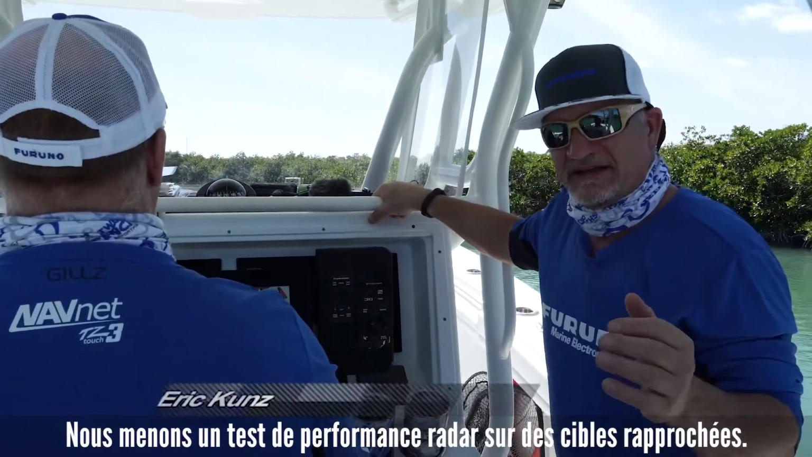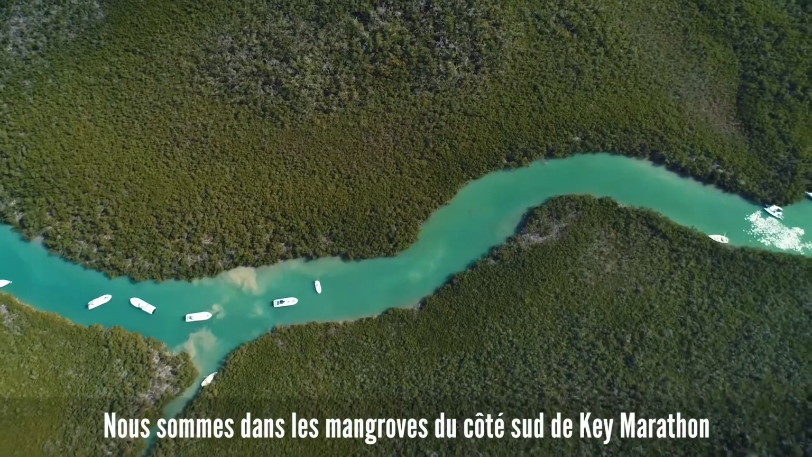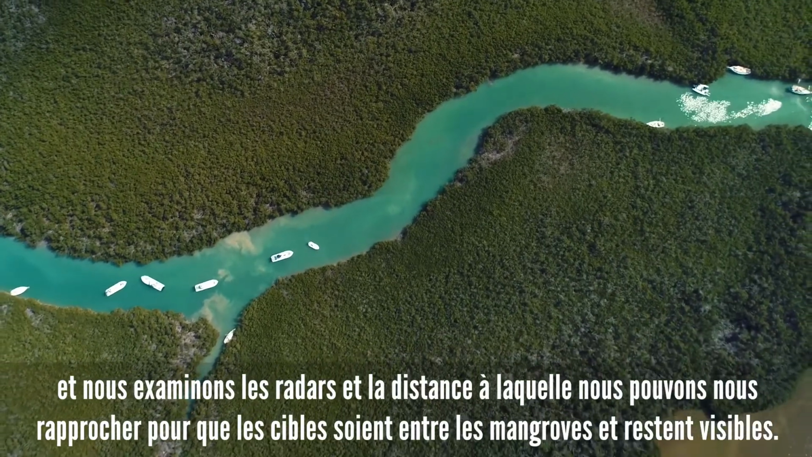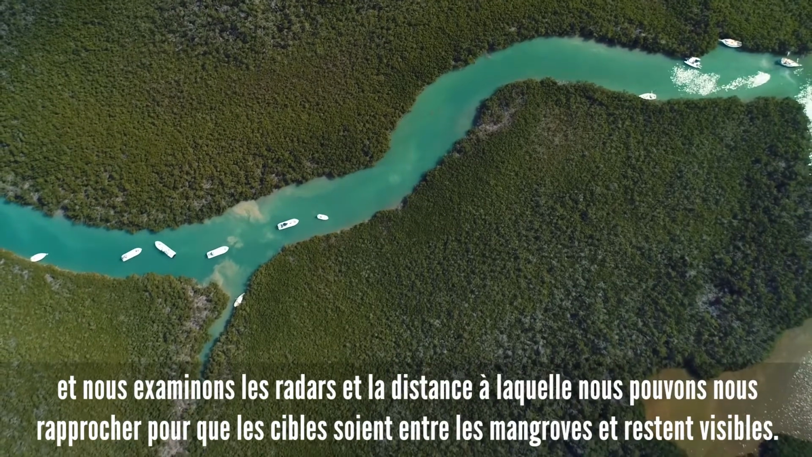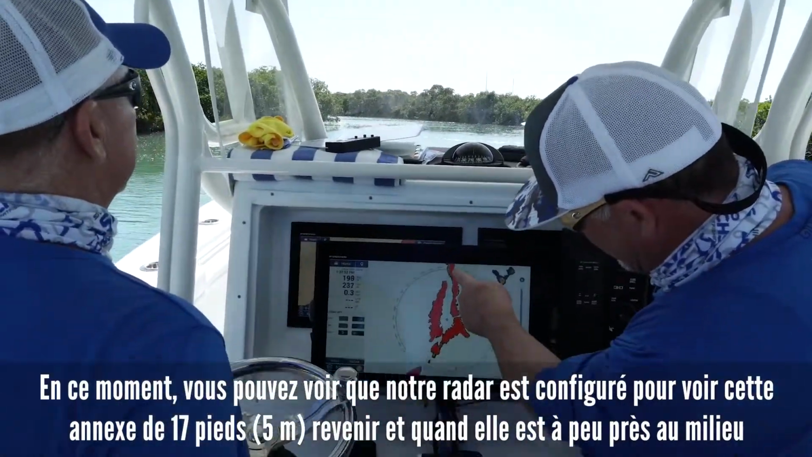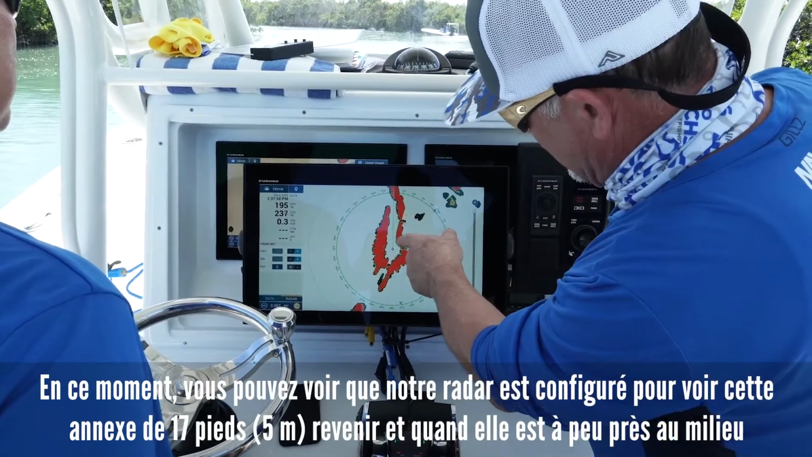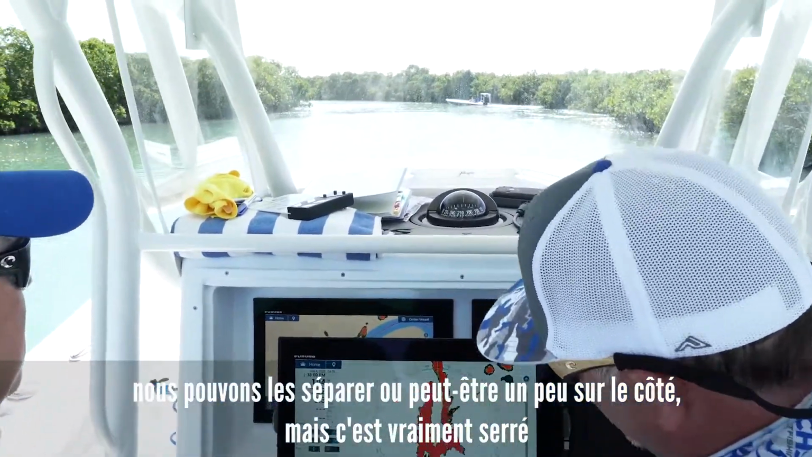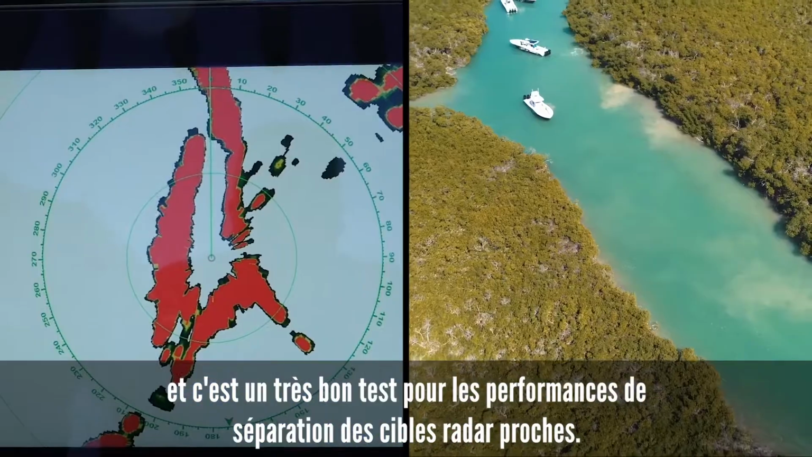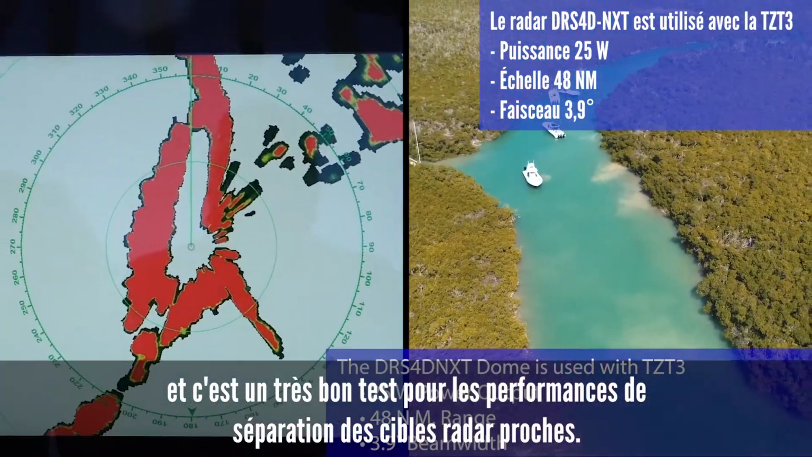This test right now is a close-in radar performance test. We're in the mangroves on the south side of Key Marathon, and we're looking at the radars and how close we can get the targets to the mangroves and still see them. Right now you can see our radar is set up to watch that 17-foot skiff come back. When he is pretty much in the middle, we can separate him, or maybe off to the side a little bit. But it's really tight, and this is a really good test for close-in radar target discrimination and target separation performance. Seeing him cross right there.